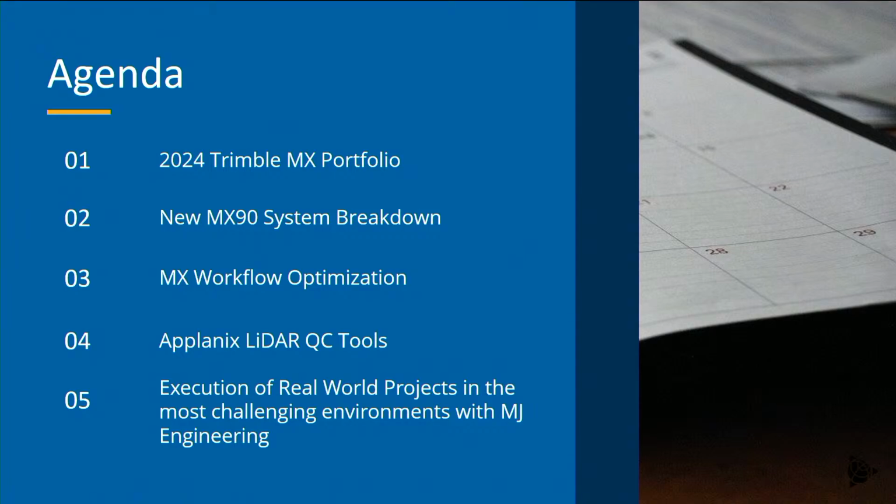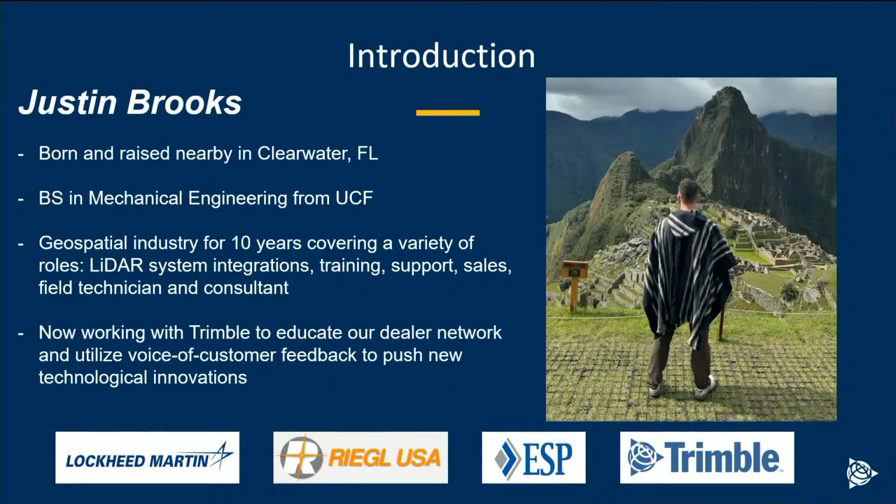And then I'll bring my colleague Scott Braden up here to talk about some real-world projects that we've handled recently in some really challenging environments. So we'll dive into some real-world applications as well.